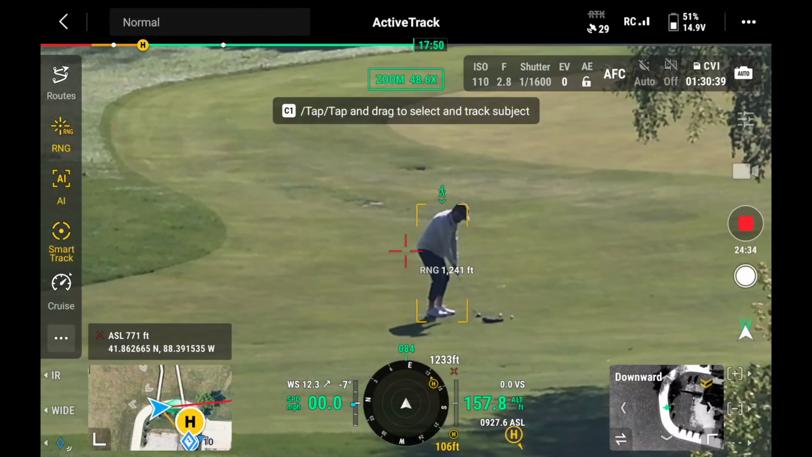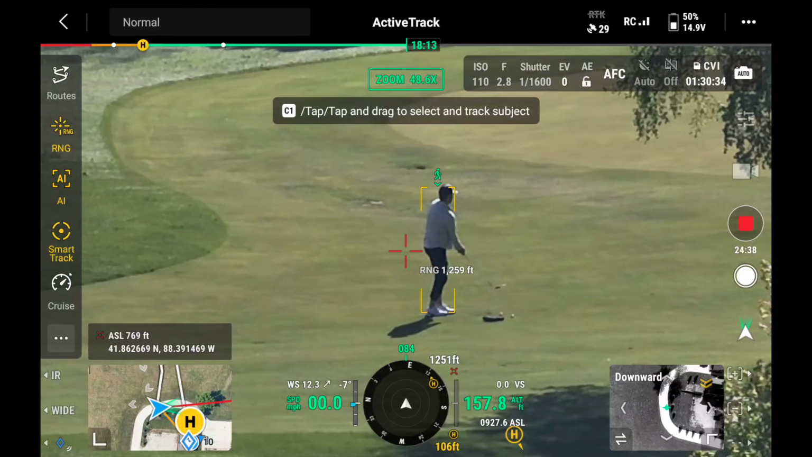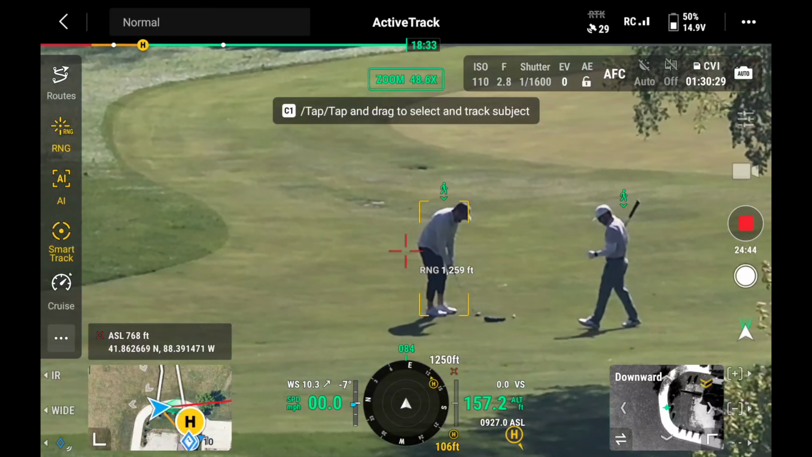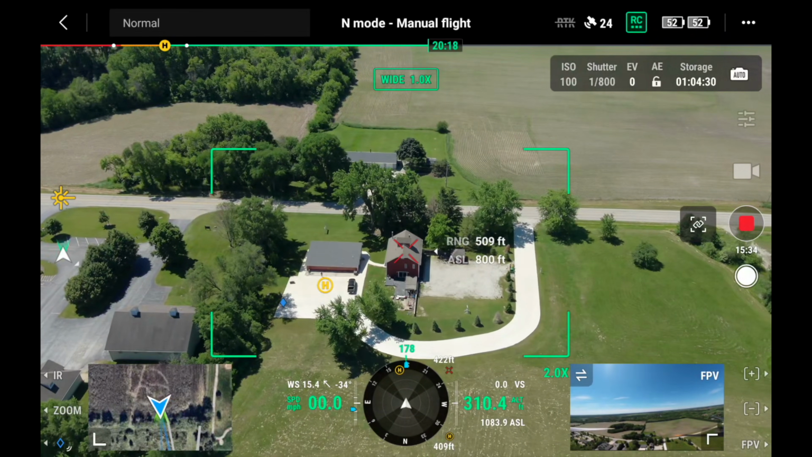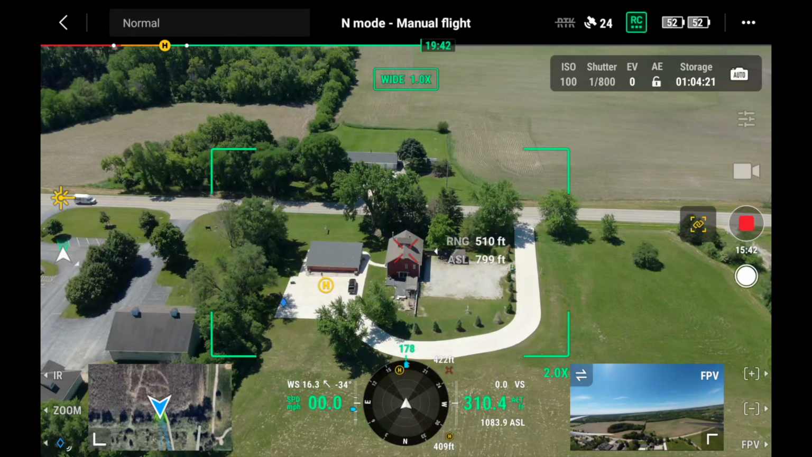Both of these drones have a laser rangefinder built in, so you're going to use that to actually measure the distance of an object from the drone. You'll be able to tell like the height of a building. It's going to give you GPS coordinates above sea level, all sorts of different stuff. But that laser rangefinder, we've tested both of these and they both go over a mile. So really impressive, but they're going to tell you exactly how far that object or that car or that person is from the drone.